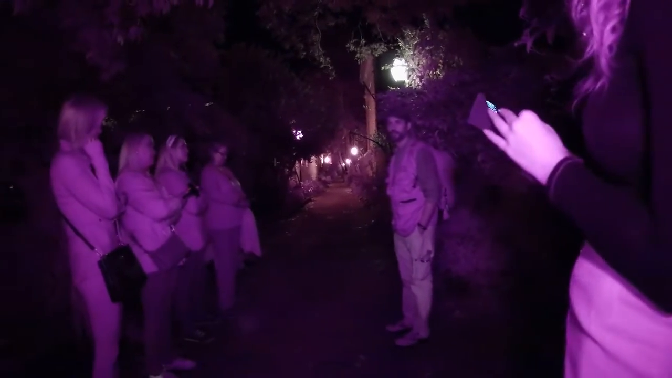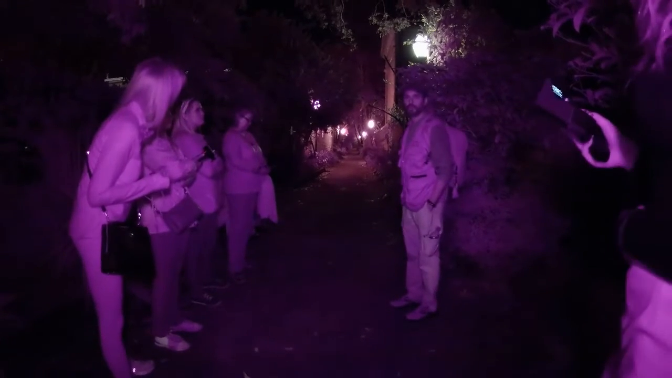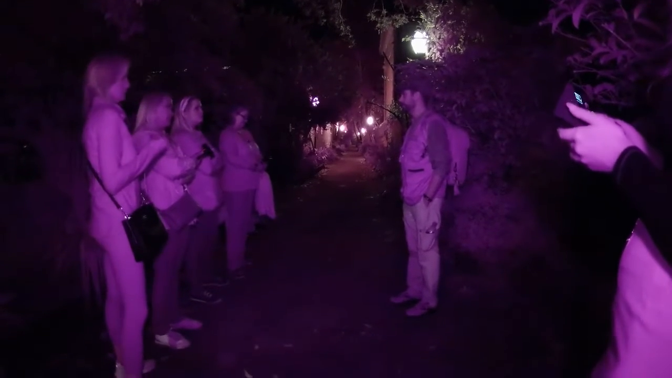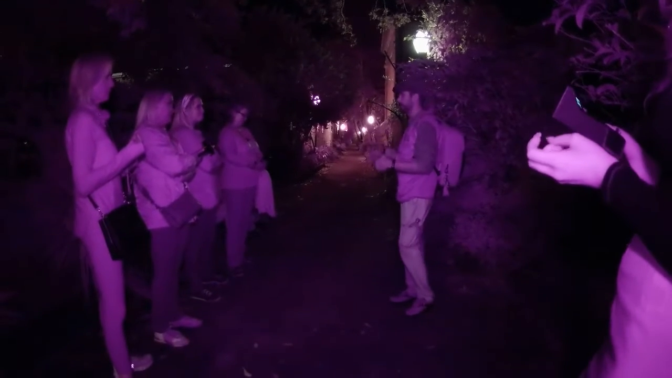I'm not going to tell you what that is in the event that it shows up at the next location. But if you're going to try this on your own and walk all the way through the alley with voice recorders from your phones, just keep in mind every local knows the story. Anybody walking up and down Cumberland Street or Queen Street, we all throw a whistle down the alley. I do it every morning.